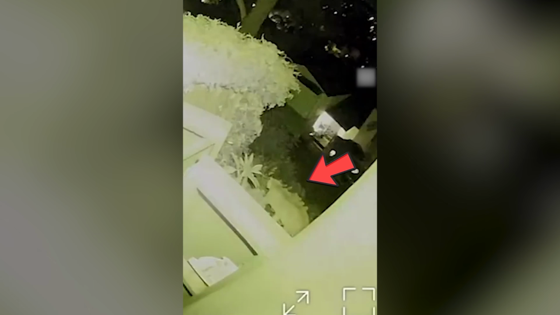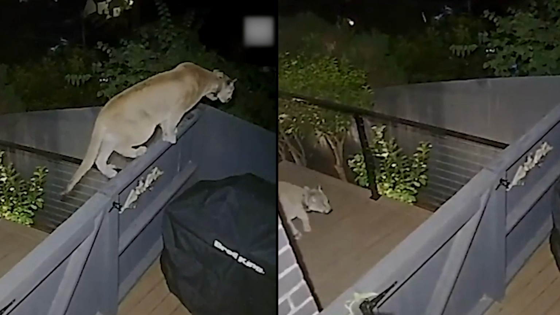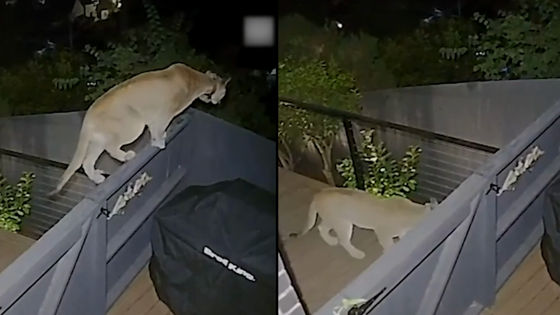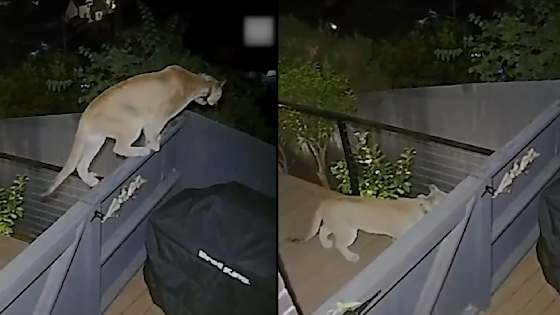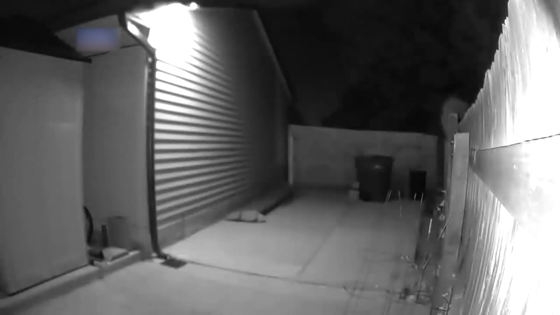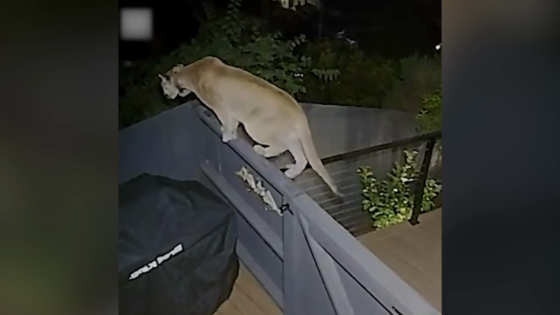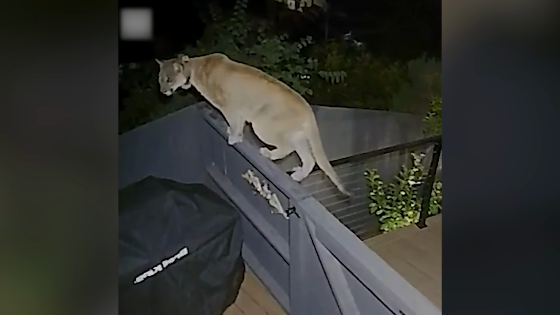Home security cameras have captured footage of this majestic creature, believed to be the one and only P22, roaming the streets of Los Angeles. This big cat has become a legend in its own right, with a reputation for being fierce, elusive, and undeniably photogenic. The footage is a rare glimpse into the secret life of LA's most famous feline resident, and a reminder that even in the concrete jungle, wildlife can still thrive.